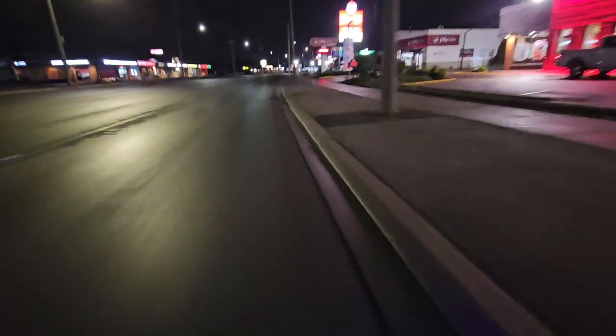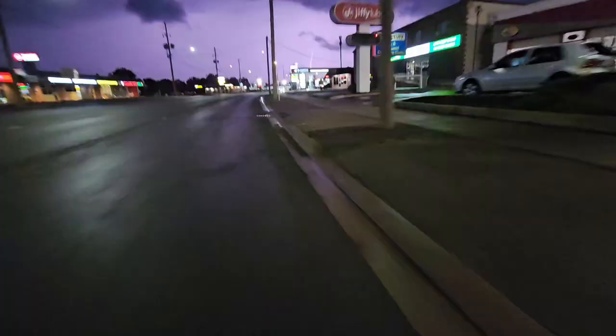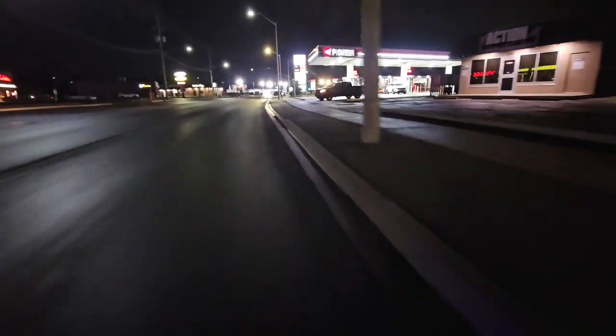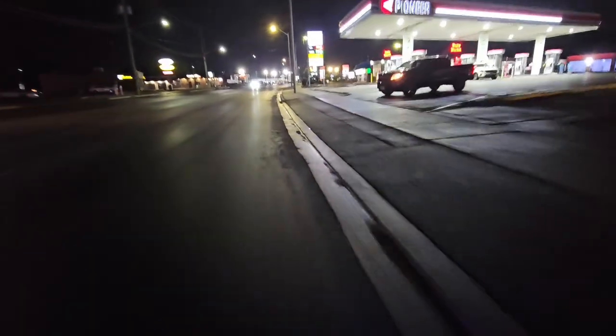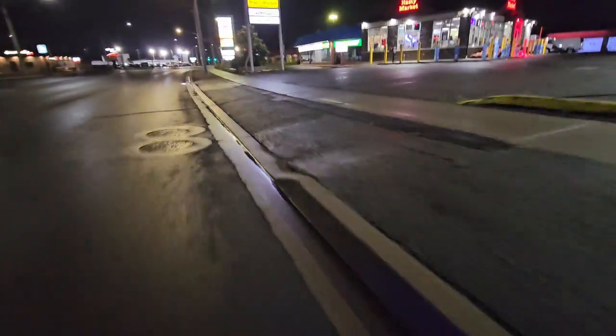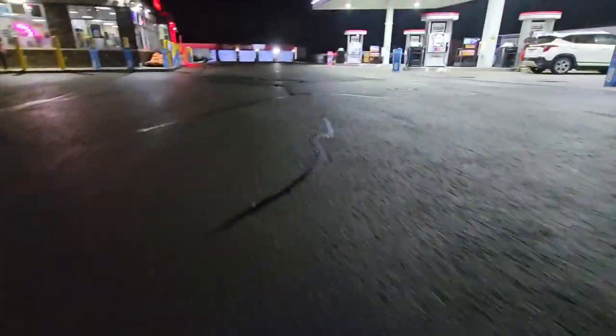It's the main road, so normally when I go down here it's pretty dead though. Oh, that was a good one. Look how quick this little thing is. It's crazy.